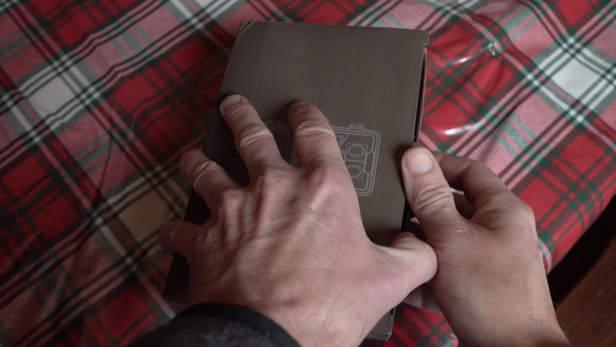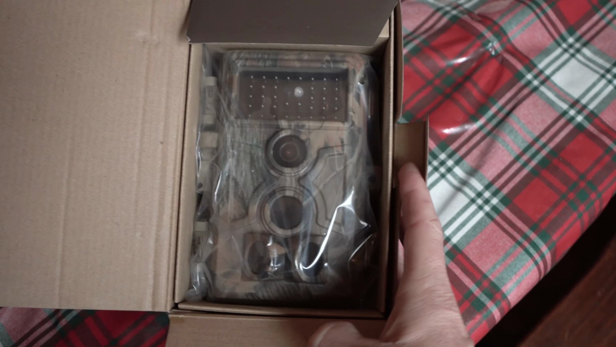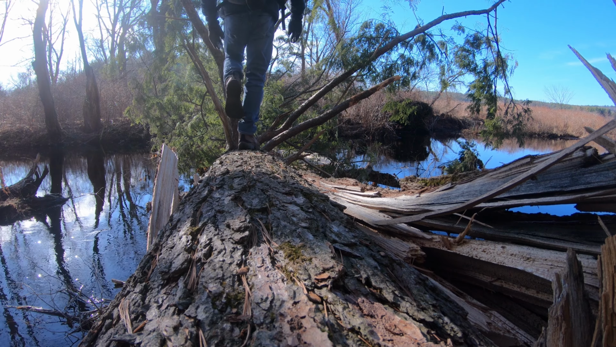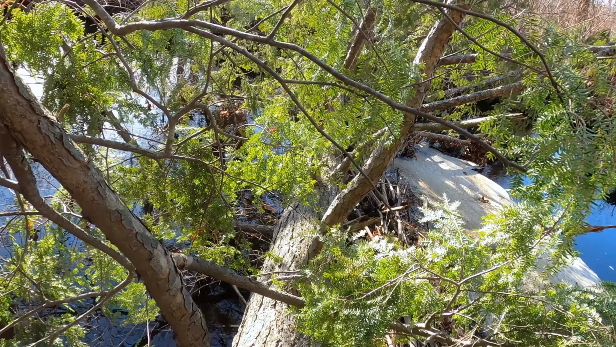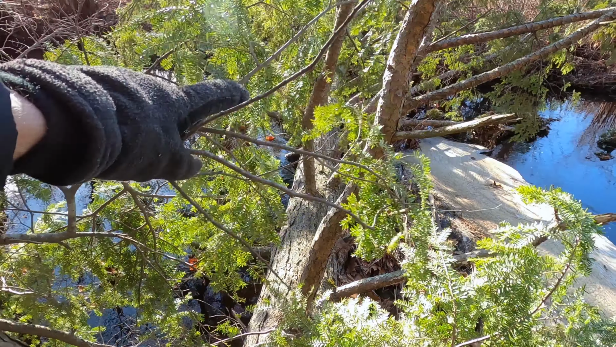So I couldn't resist and ordered a second trail cam a few days later, and then set it up on the opposite side of the river. And this recently fallen hemlock tree allowed easy access across.